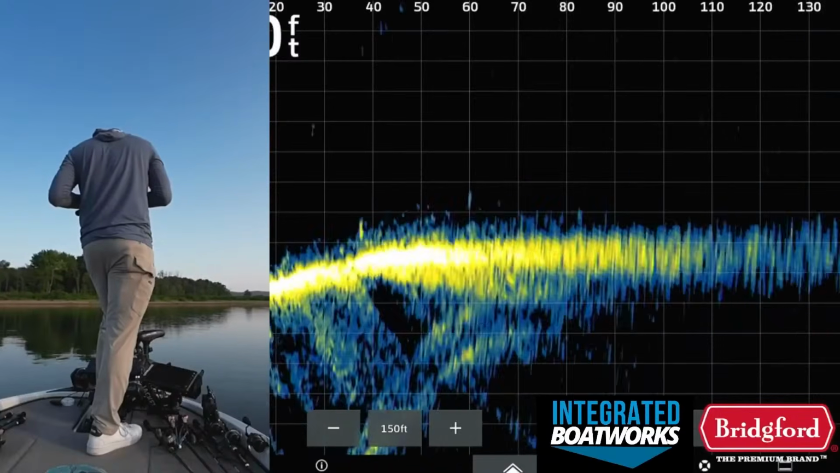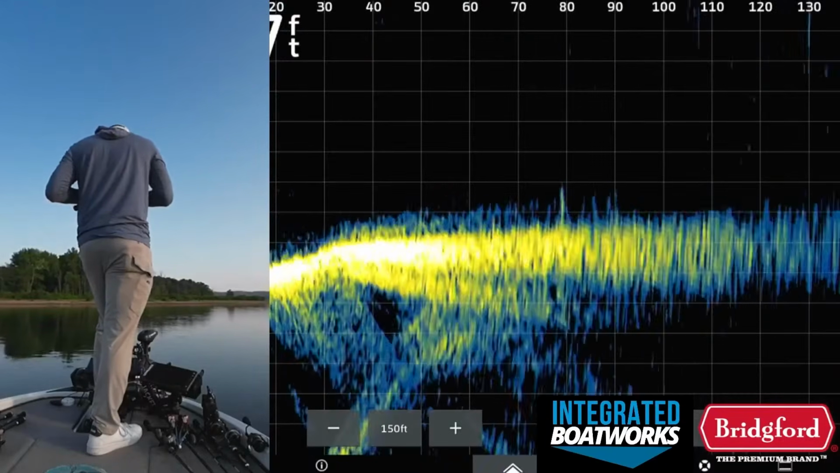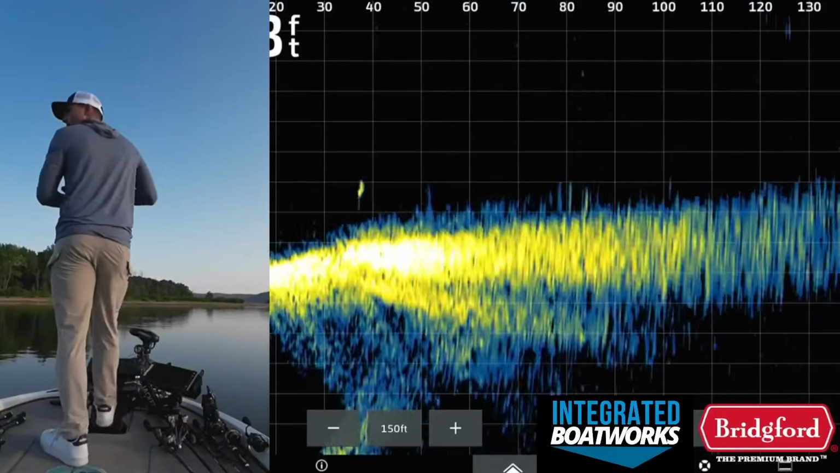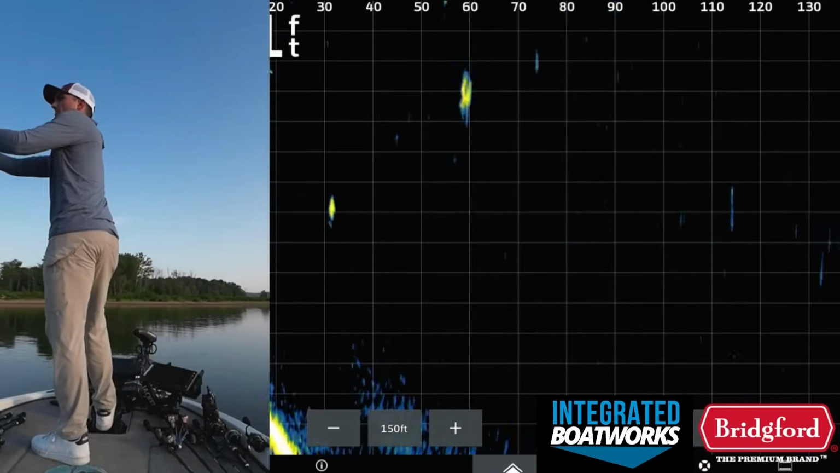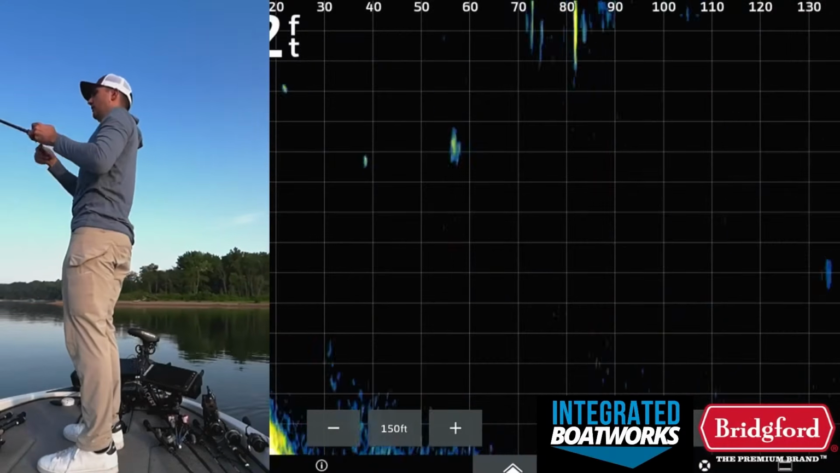Where'd that big school go? It may have just been a random school too, but no, there's some fish down there. They're actually tight to the bottom. Oh my gosh, they're busting right behind me. Oh, come on, fish.